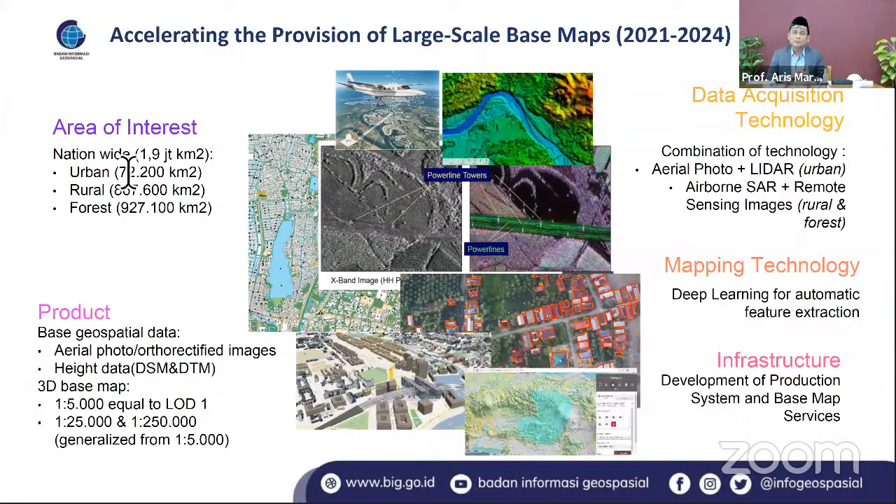But the other thing is, we could not do this for the entire Indonesia, otherwise it would be too costly and take too much time, especially for the forest area and rural areas. Therefore, we combine airborne PolSAR as well as images. So that is the matter of fact of what we have to do now.